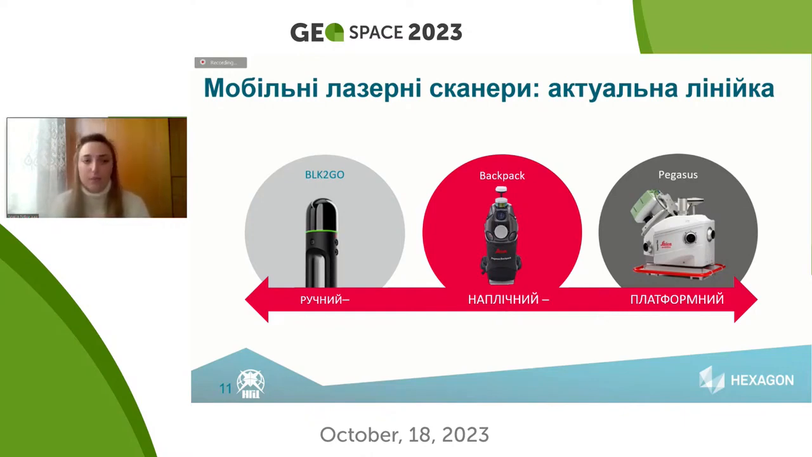This is a manual scanner which is used for scanning, holding it in the hand, just walking around the object. Backpack scanner could be installed as a backpack. You may walk around the object and do scanning at the same time.